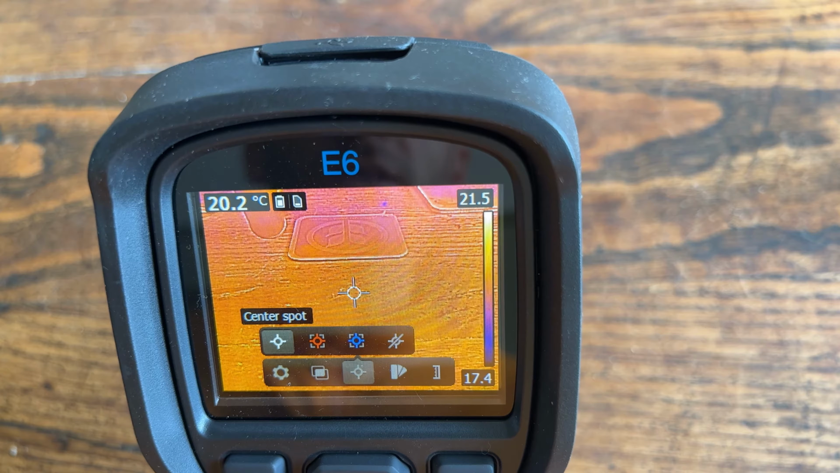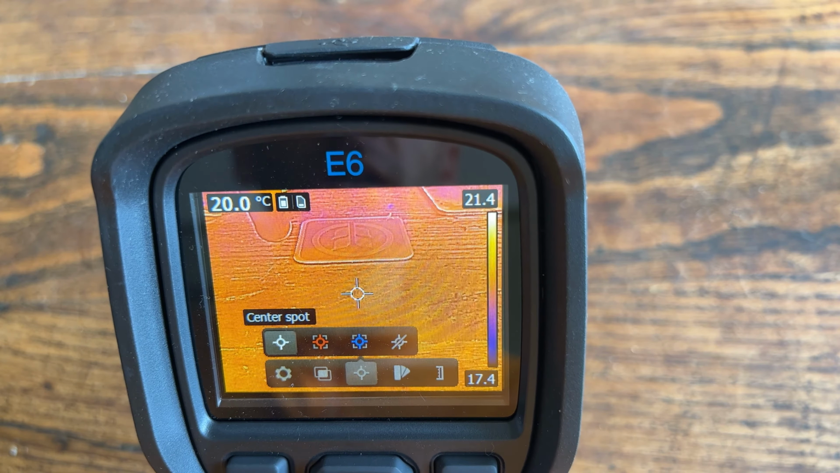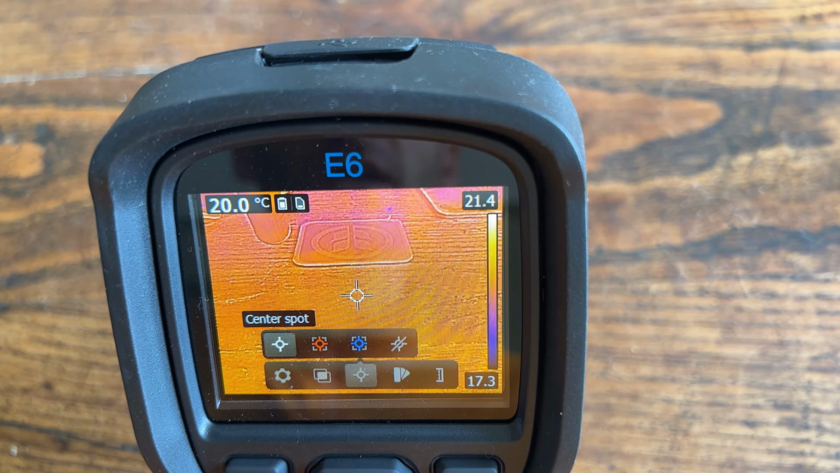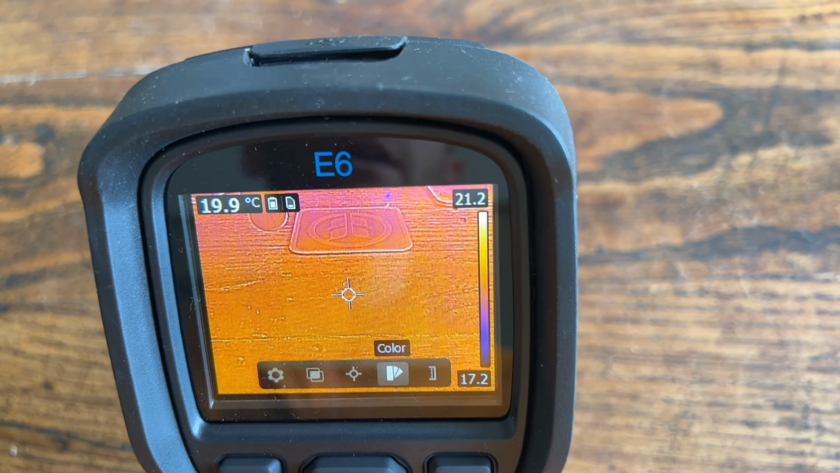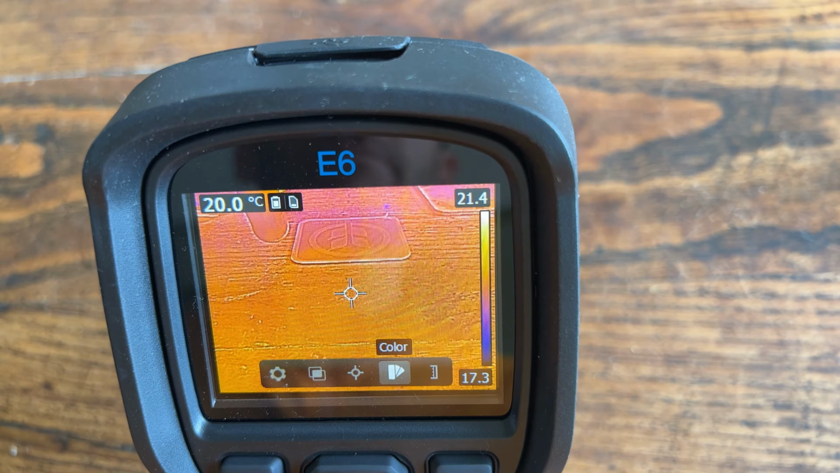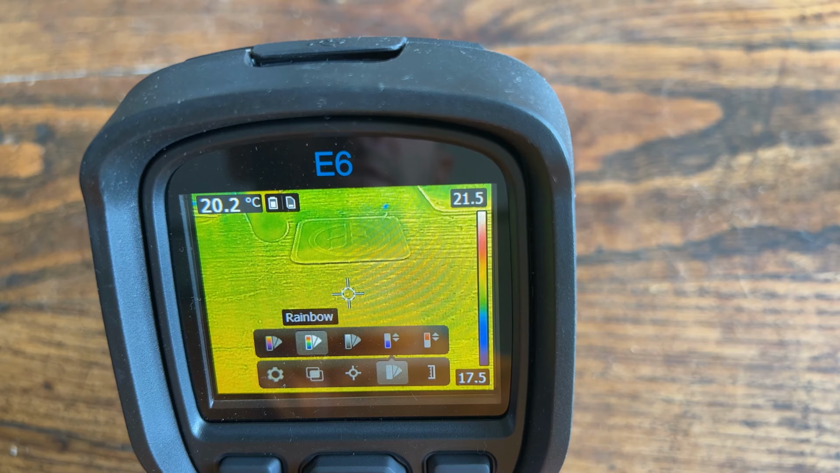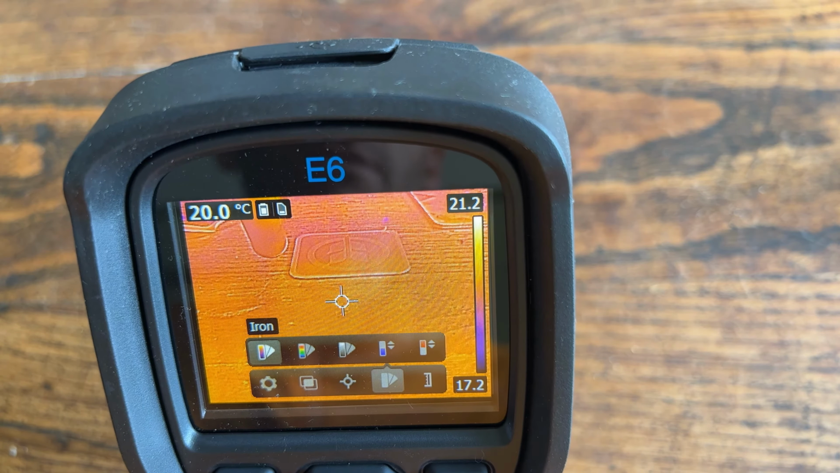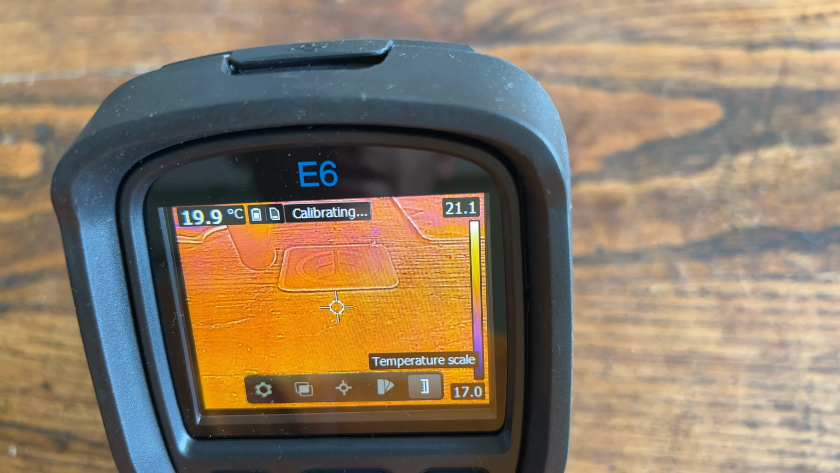You can also see at the top left there's a battery icon just to the right of it, and to the right of that is a memory space icon. We toggle down and then we go to color. Then we have different tones that are used. The iron seems to be easiest to read, for me at least.